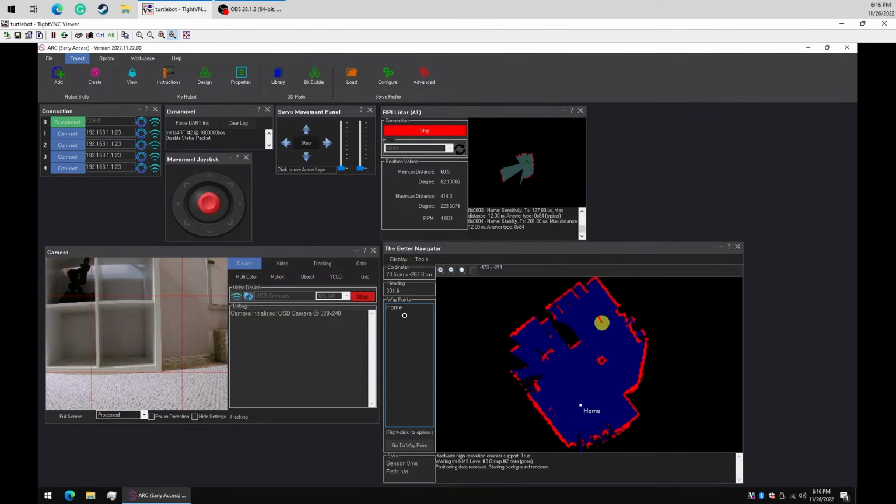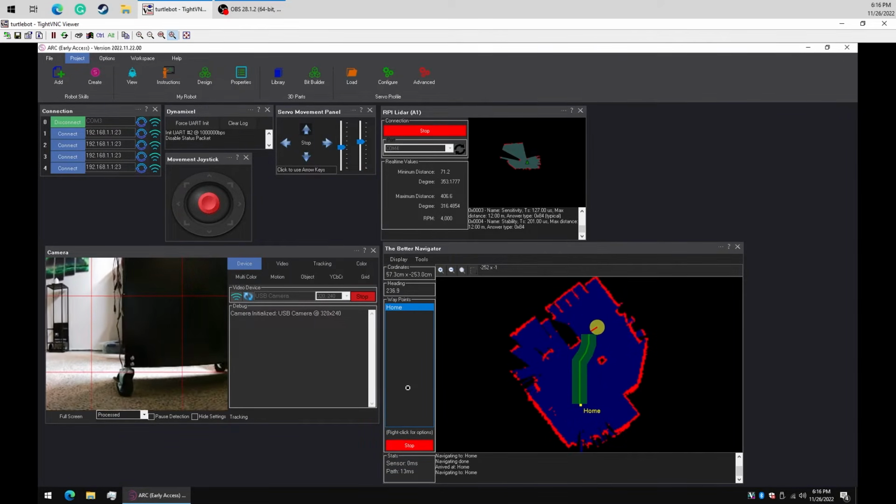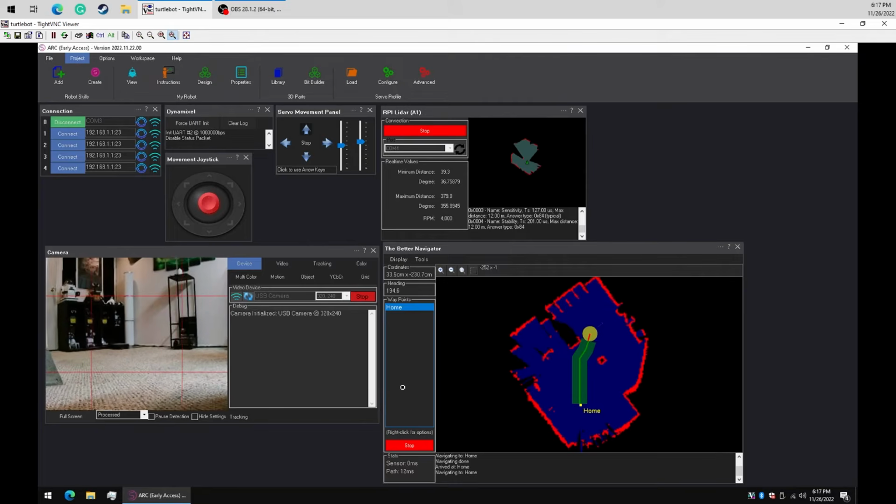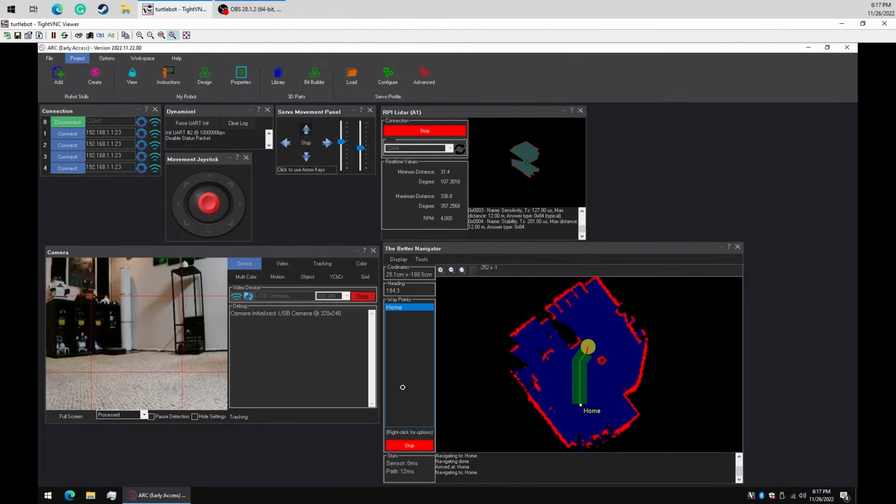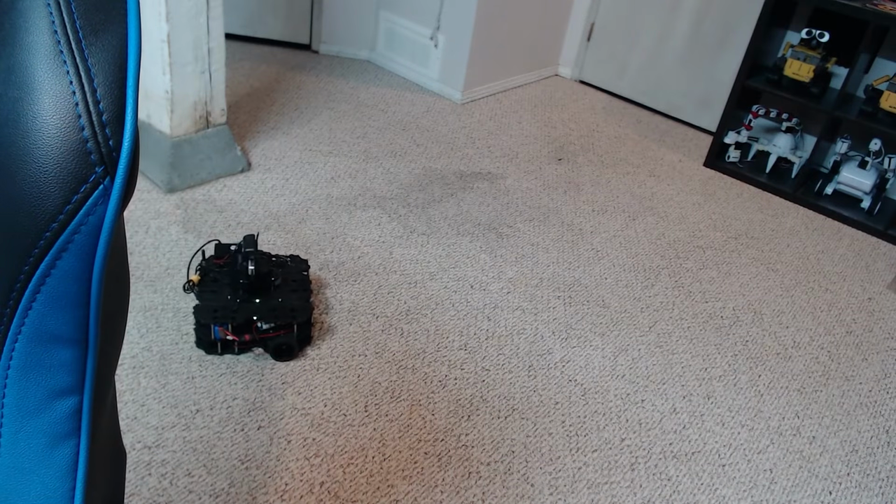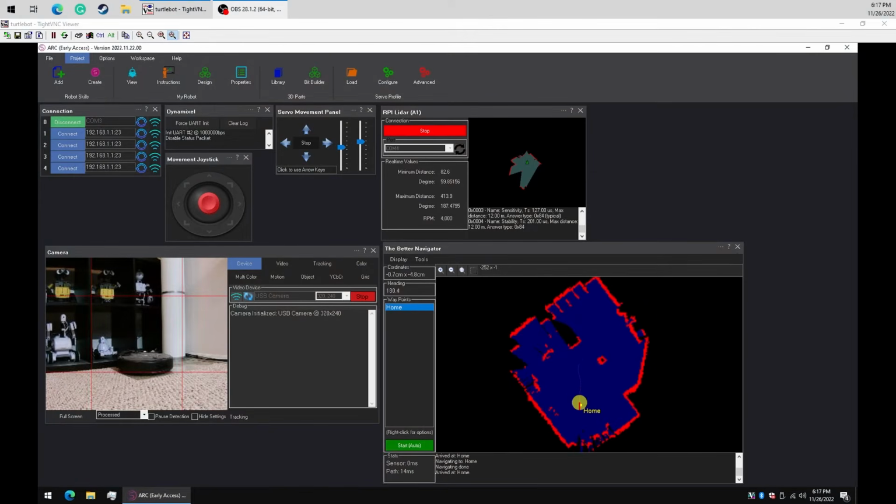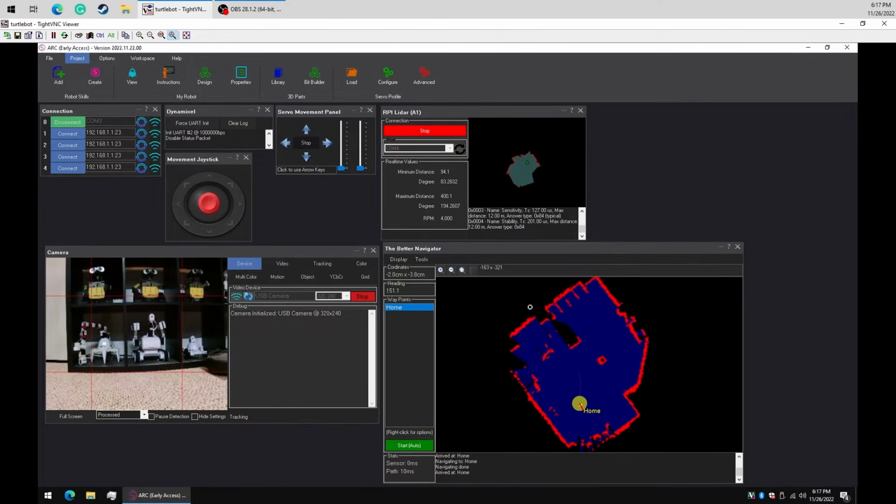So let's navigate to our home. We'll select it. Now it says, okay, I think I know how to get there. And let's say go to the waypoint. See how it navigated right through the toolbox and that pillar? Oh, this is fantastic to watch. Here it comes. Okay, we made it home.